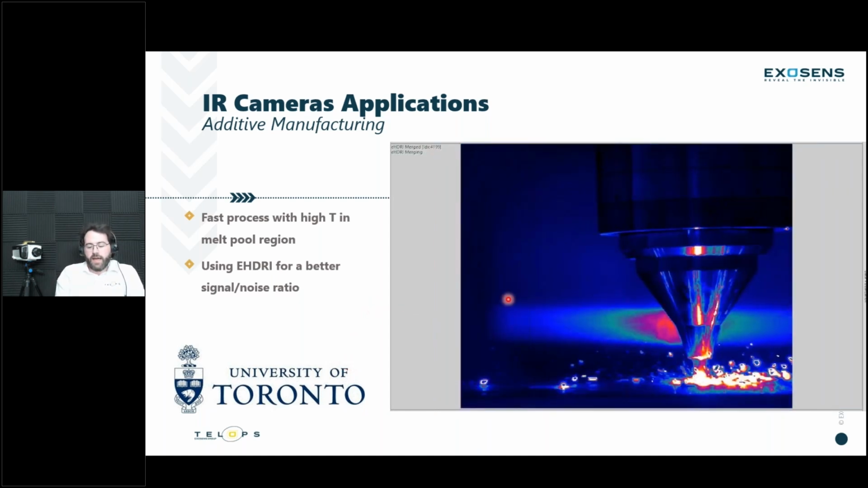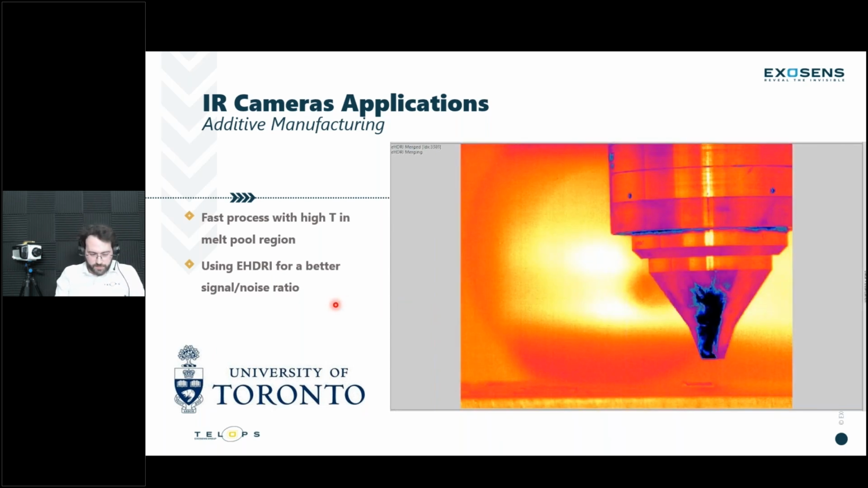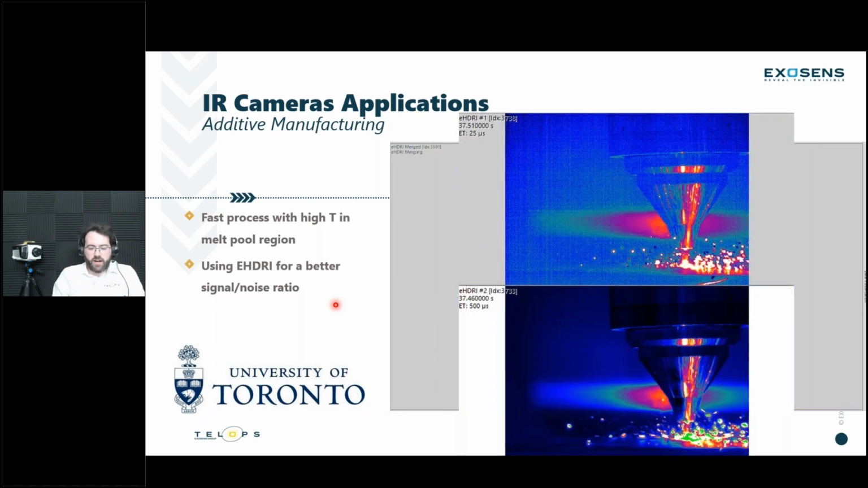And this video in particular was processed using EHDRI. So the camera is basically taking a recording at different exposure times, one frame after the other. So we have a very low exposure time here and quite a high exposure time. And the software is able to recombine those together to have a good signal to noise ratio. So we have a clear background and we have a clear view of the melt pool at high temperature, combining those images.